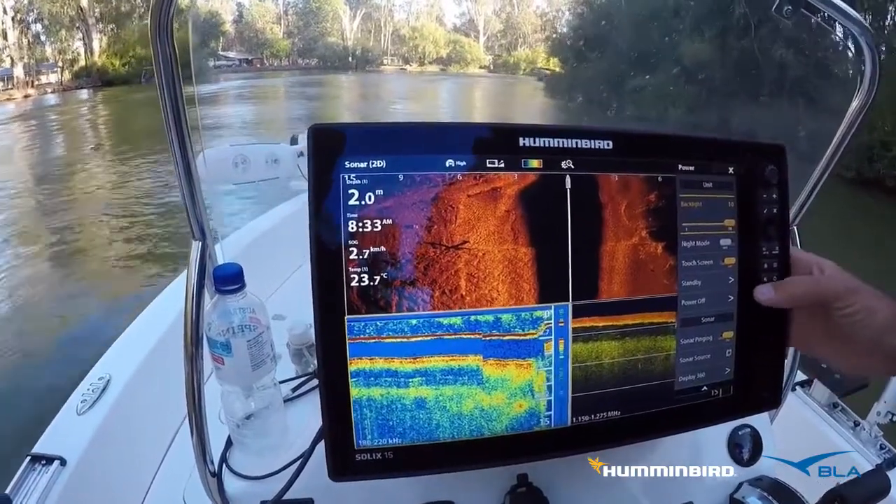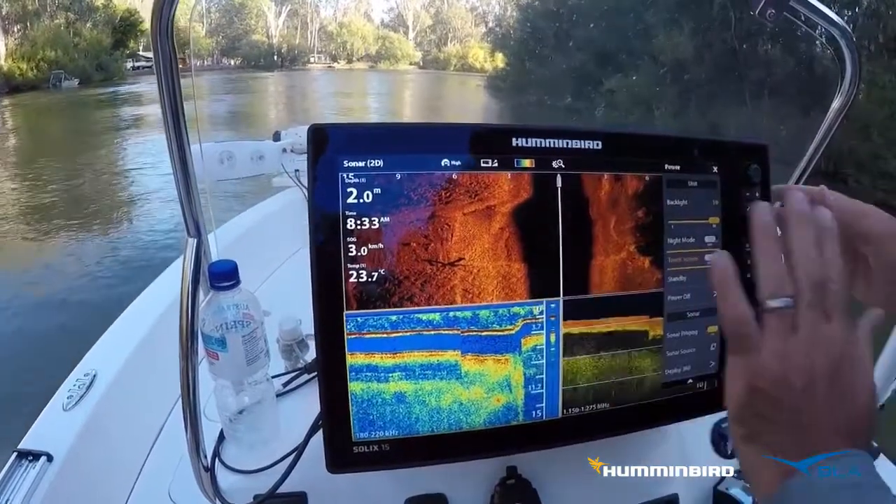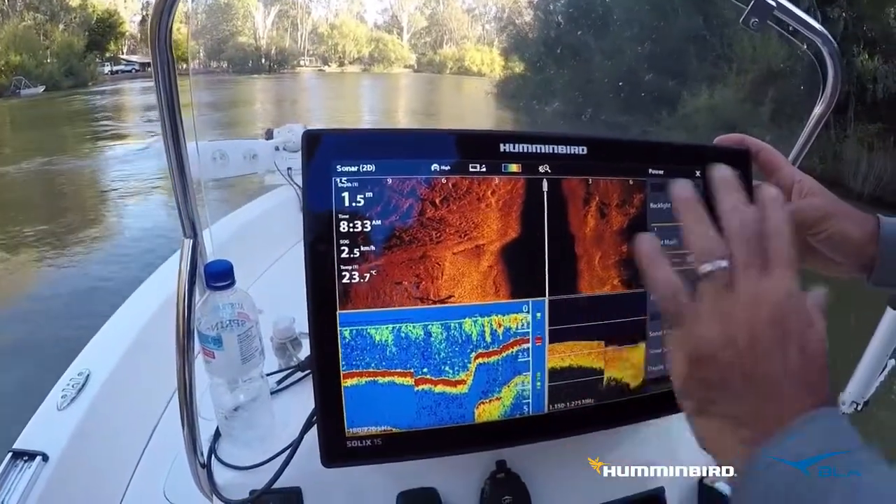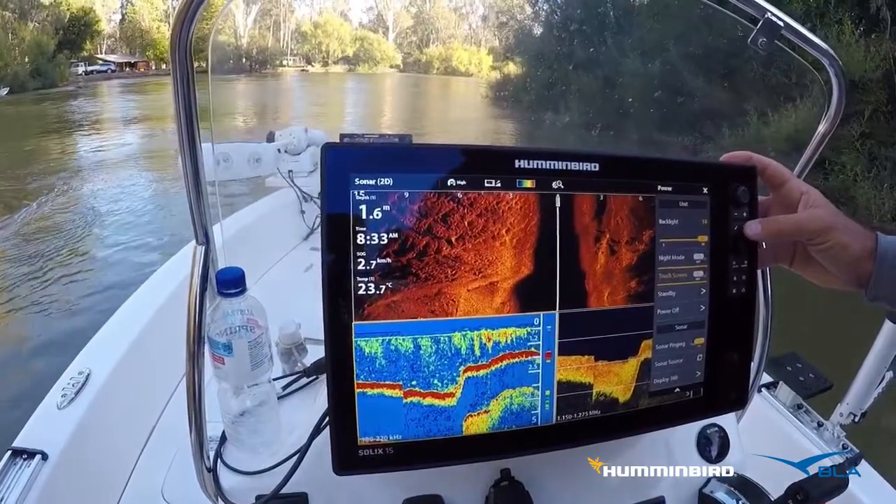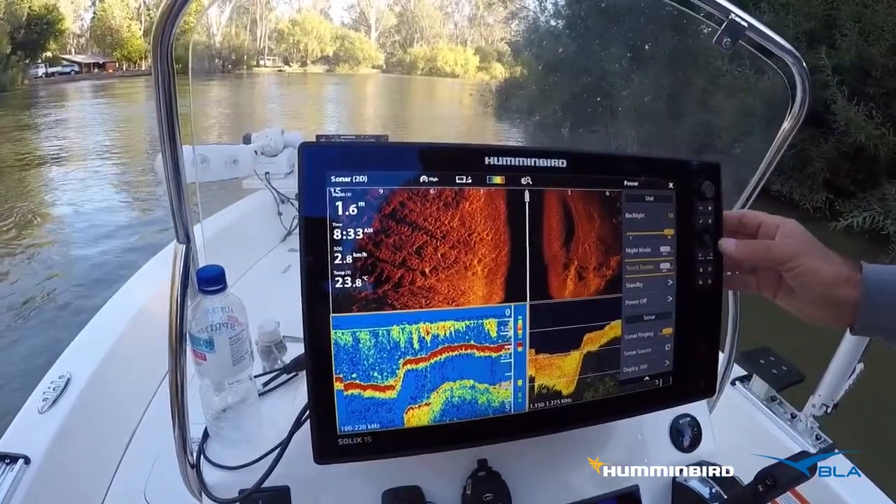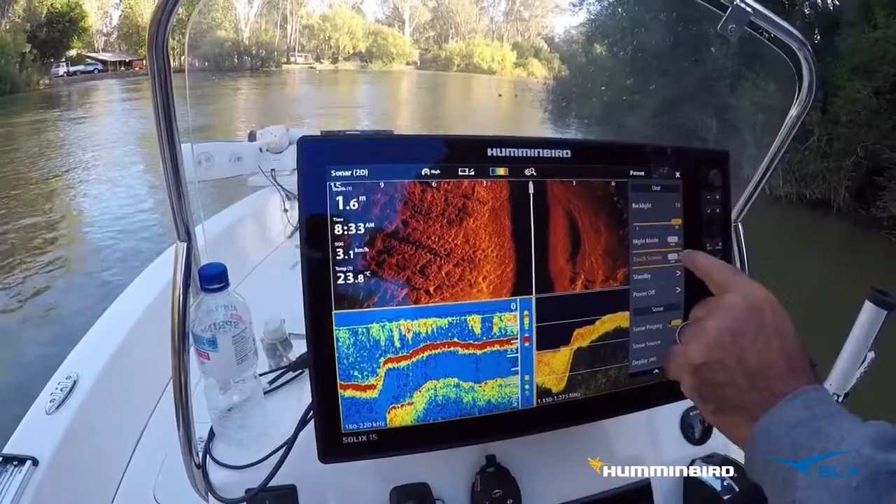One of the other things you can do is turn the touchscreen off, and that's really if you want to clean your screen. So we just confirm that. If you clean it with the touchscreen activated, you'd mess with settings. So now it's off, we can clean the screen and we're not going to mess with settings or get the unit all messed up while we're trying to clean it.